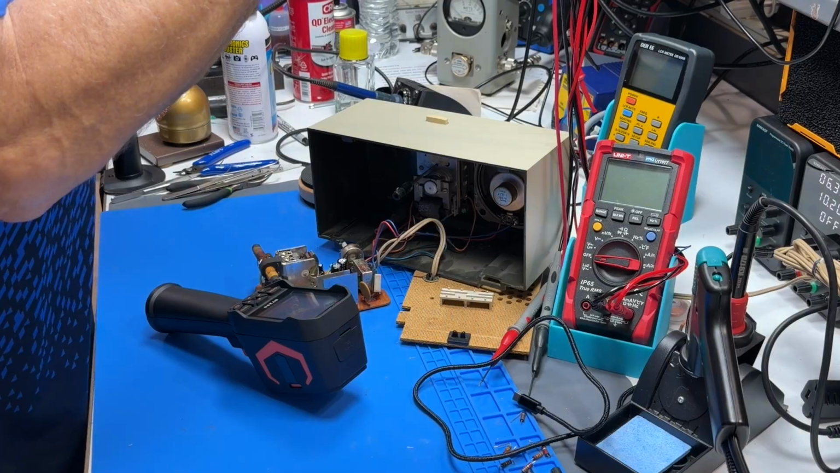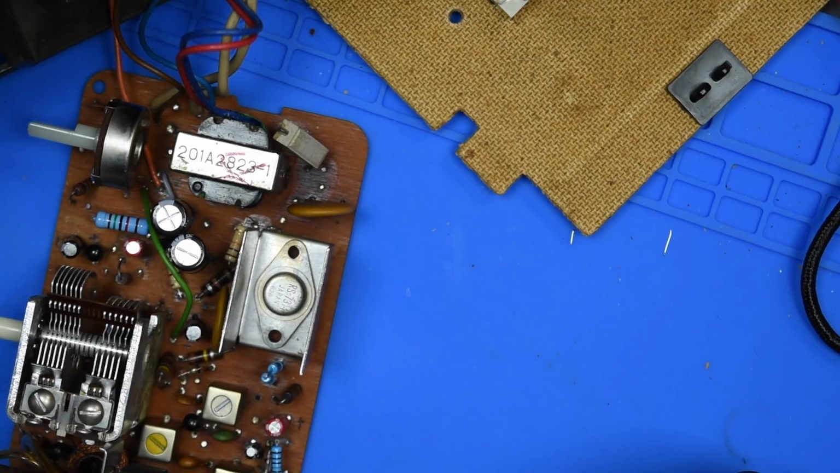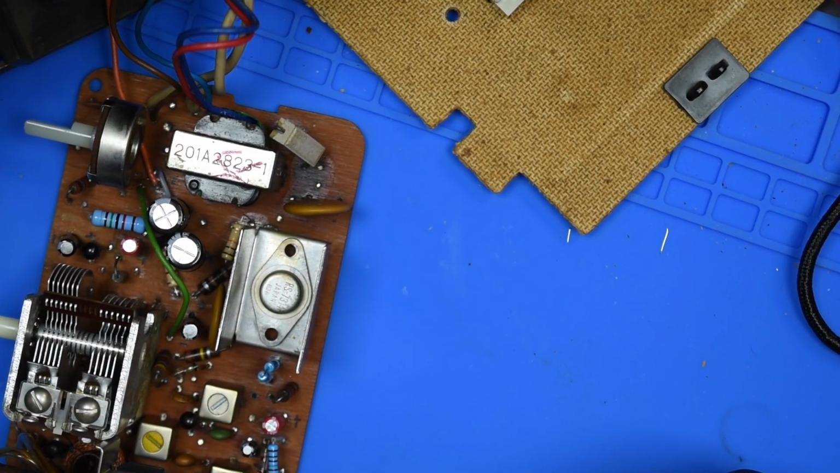We're working on an AM radio here. Should have some videos on that coming out.